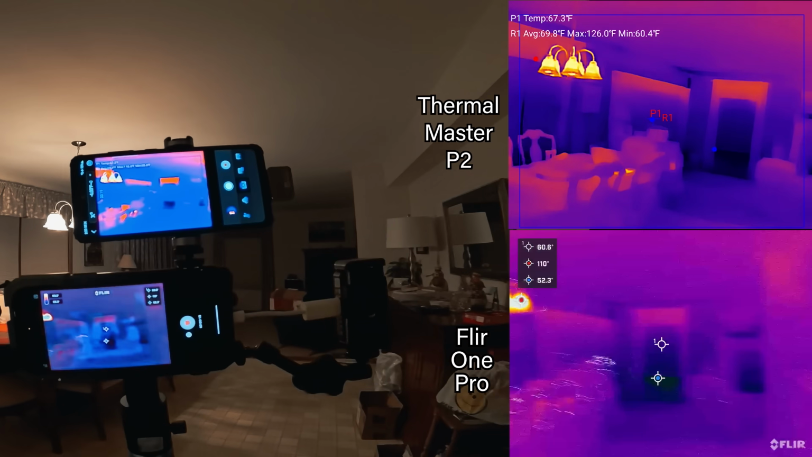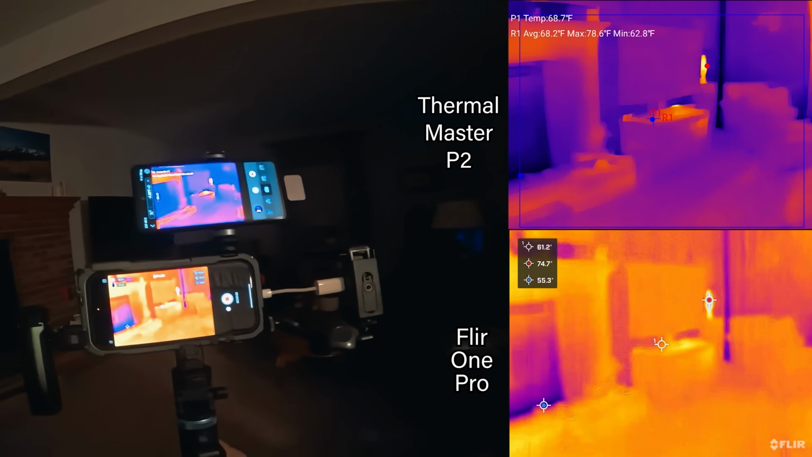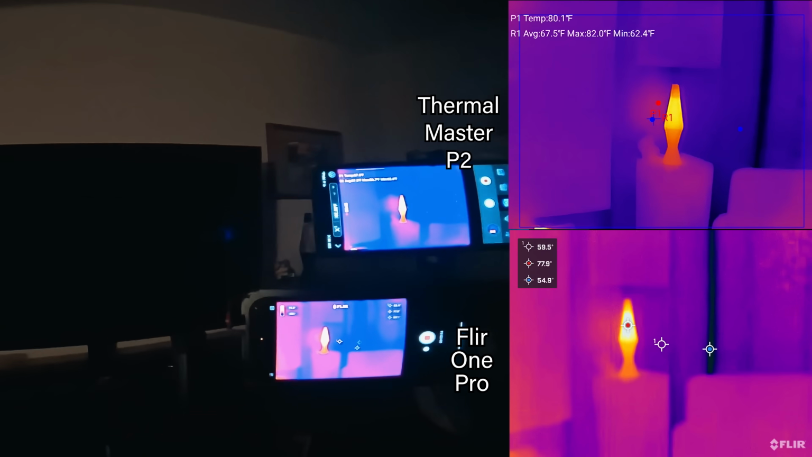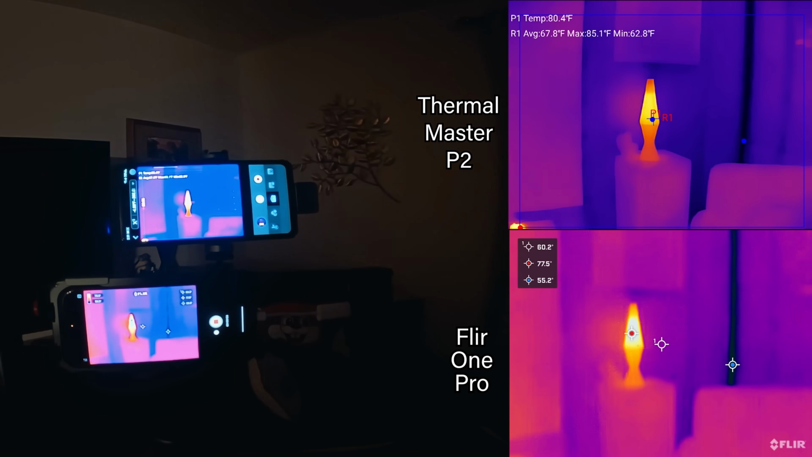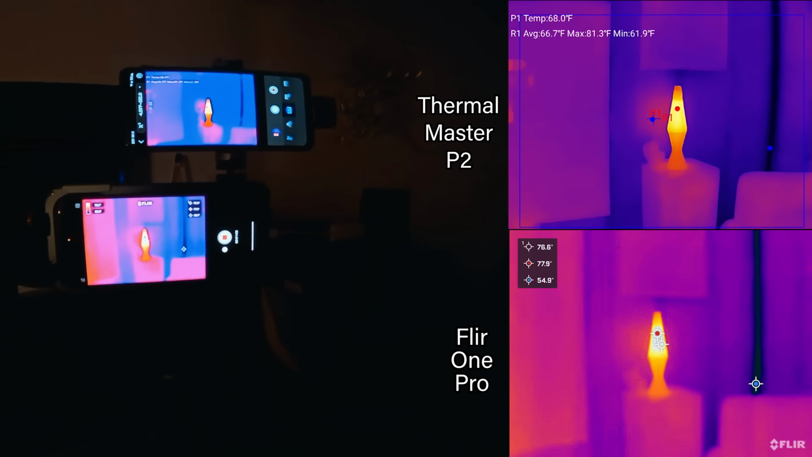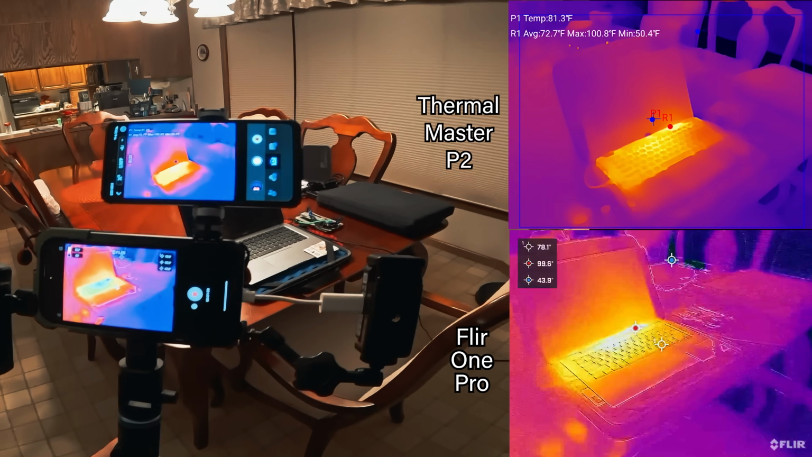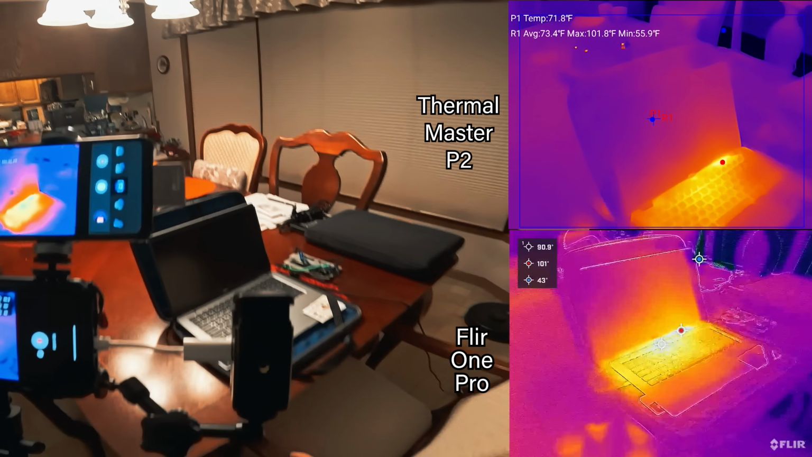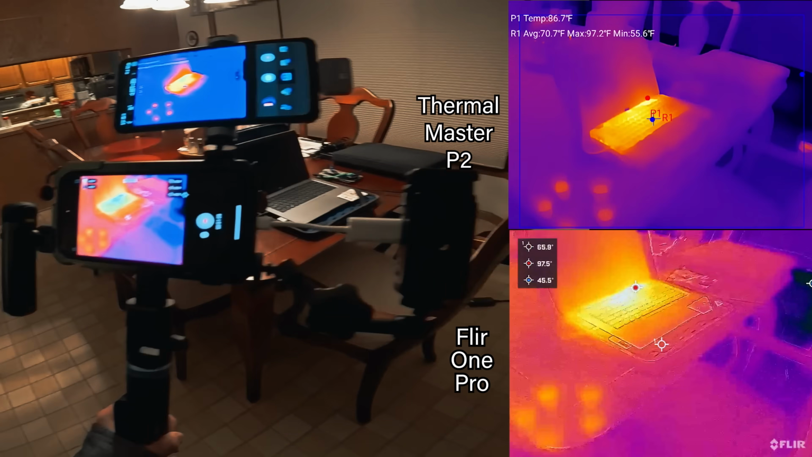Alright, let's go ahead and take a look around the house. Oh, this is cool. So you can tell the lava lamp was on earlier, even though it's off right now, because it's still kind of warm, at about 80 degrees on the P2 and 76 on the Flir One. And you can see this laptop is a bit warm. It's supposed to be sleeping, but apparently it's still a little toasty. You can actually feel that it's warm when I put my hand on it.